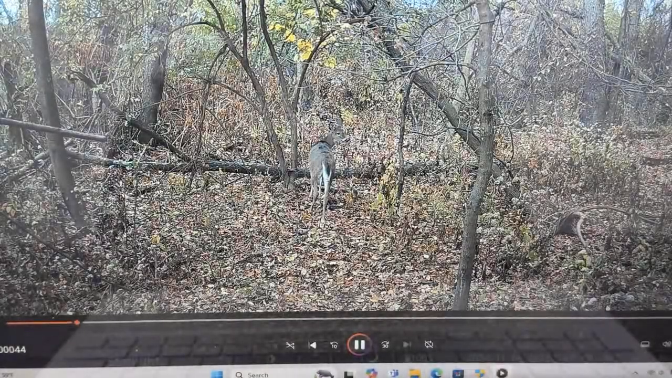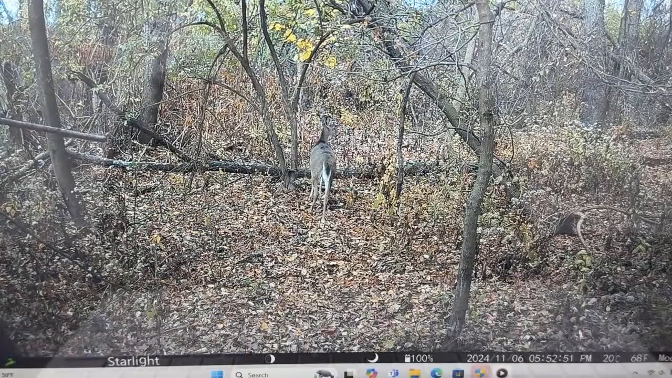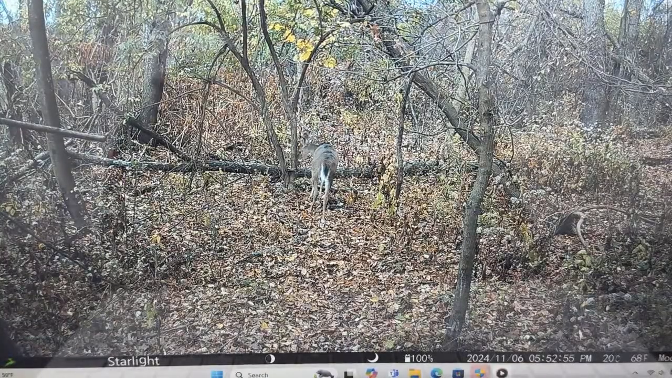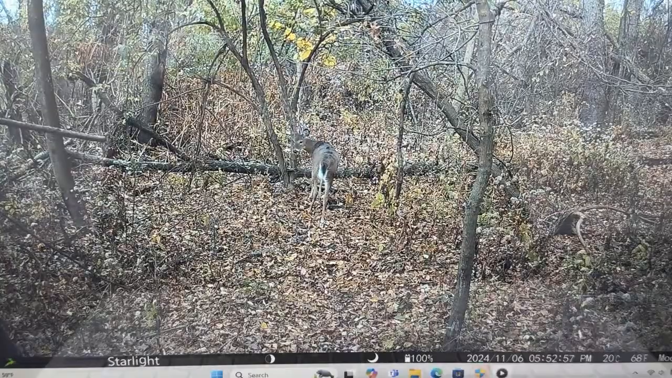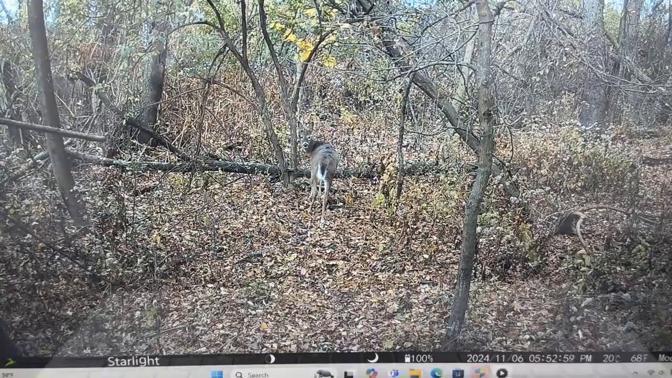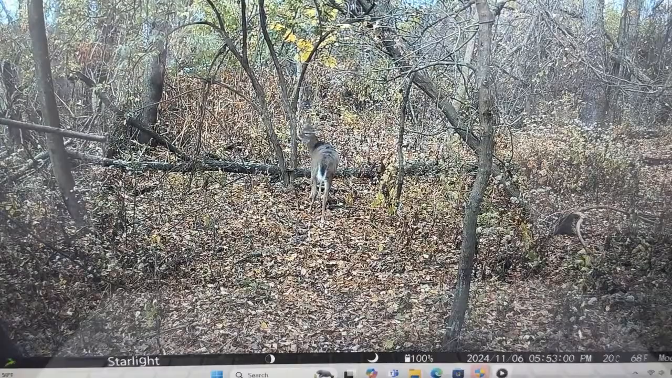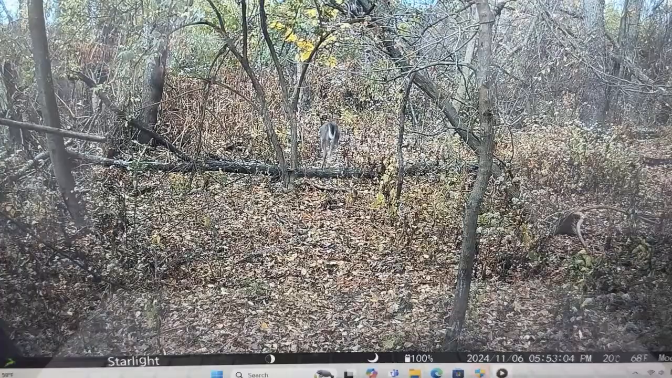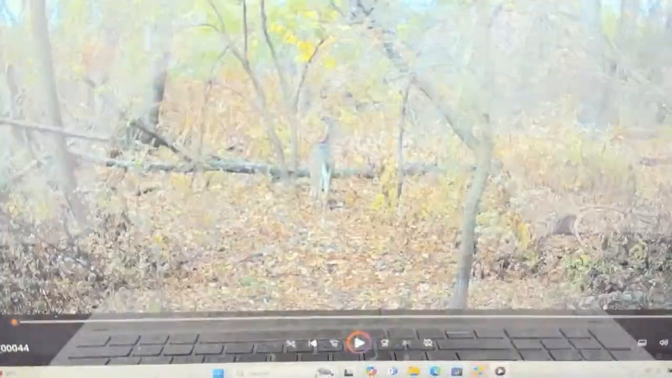We're going to be doing this on my channel throughout the time. We're going to be doing it every year, showing you guys my trail cameras, because it's like Christmas every time we look at them. There's a doe just chilling out. That's not a button buck. So it's a little windy this day. 11/6 at 5:53, which is 4:53 p.m.